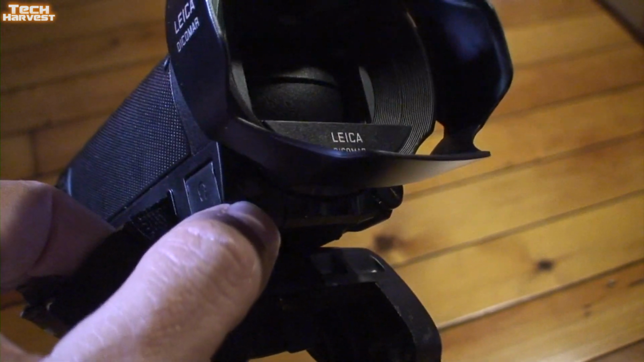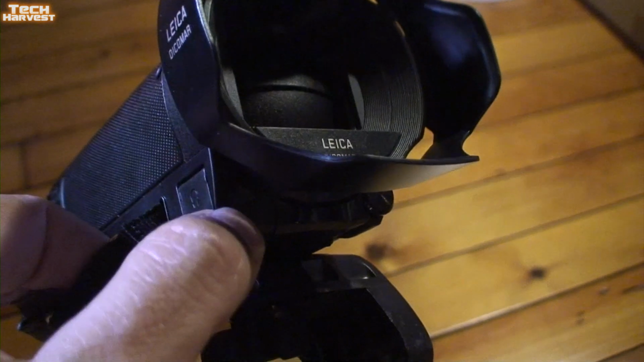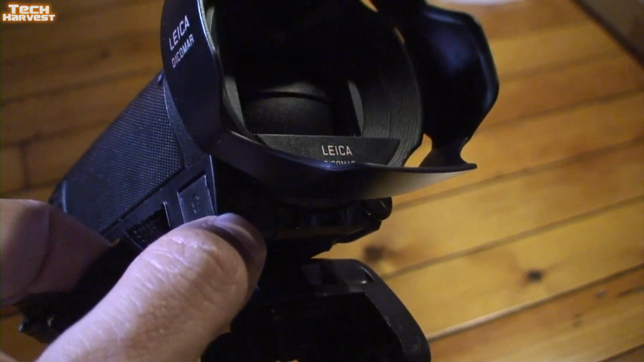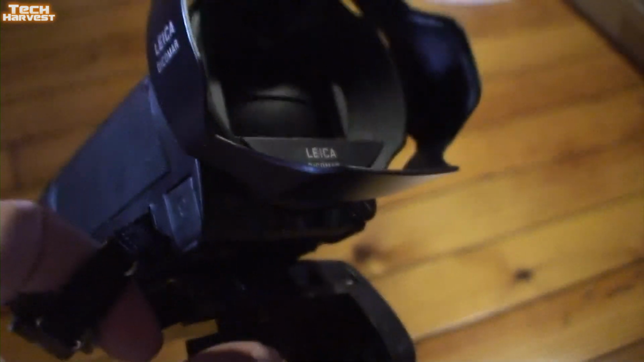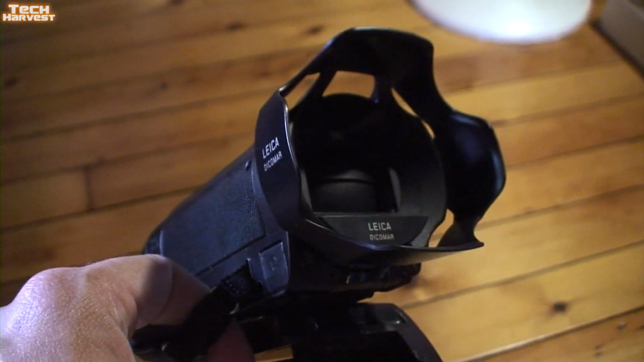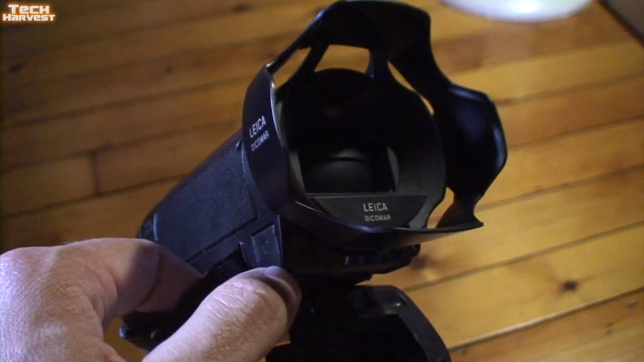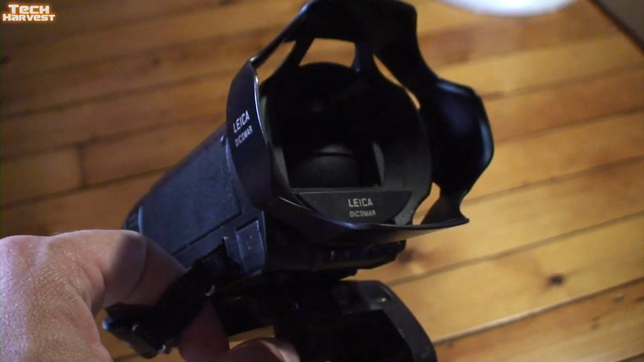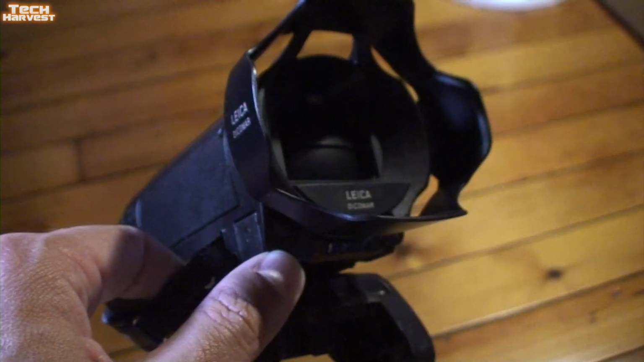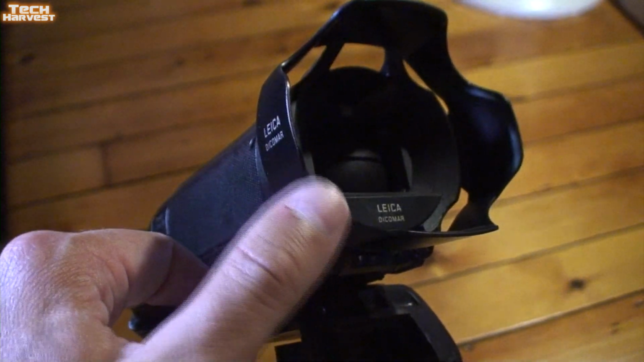Right down here, you might be able to see a kind of glossy plastic area there. That's where the infrared light shines. And that infrared light is used to illuminate the subject that the camera is filming. So you can obviously see here that this shroud, this lens collar here, is in the way. So that's why we had some issues with filming with this on.